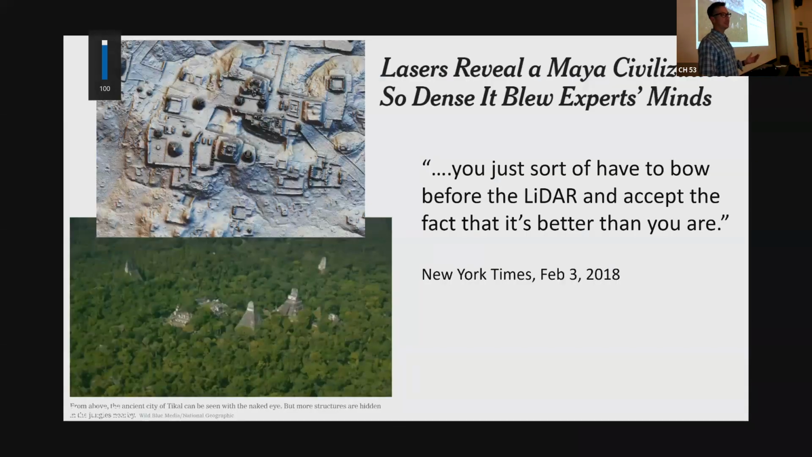This is something non-geologic, but LIDAR can also be used in all these other fields. This is in Guatemala. There are other examples in Central America and elsewhere where anthropologists had been working on these Mayan civilizations and had calculated how many people lived there and what it looked like, and then they mapped it with LIDAR. They realized they thought they were mapping Portland, and in reality it was Houston. There were hundreds of thousands more people in some of these ancient Mayan civilizations. My favorite quote ever about LIDAR is that you just have to sort of bow before the LIDAR and accept that it's better than you are. And that is something I have come to accept, and anyone else does as well.